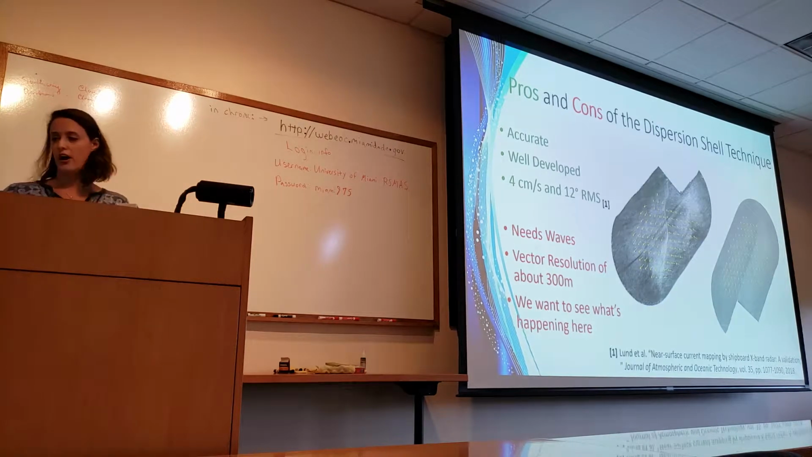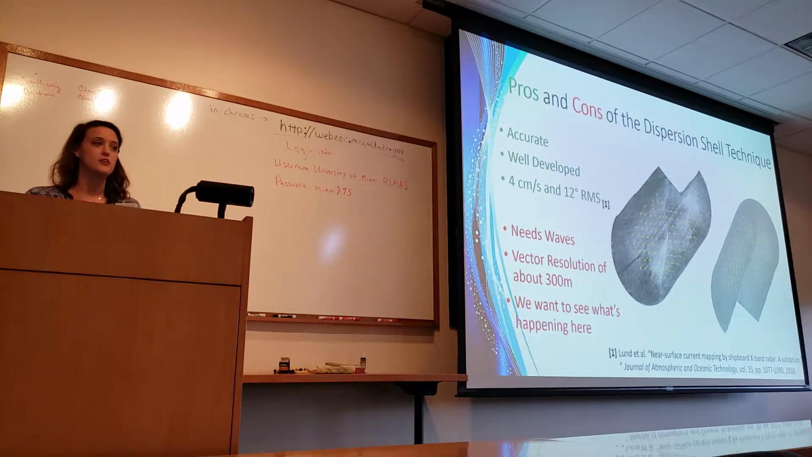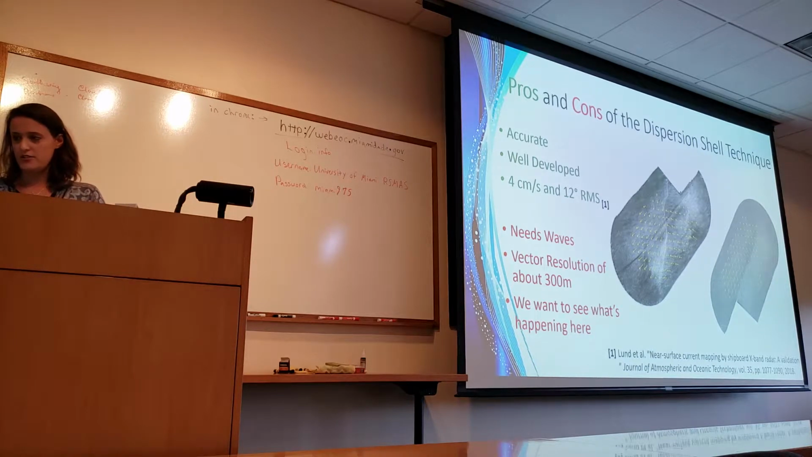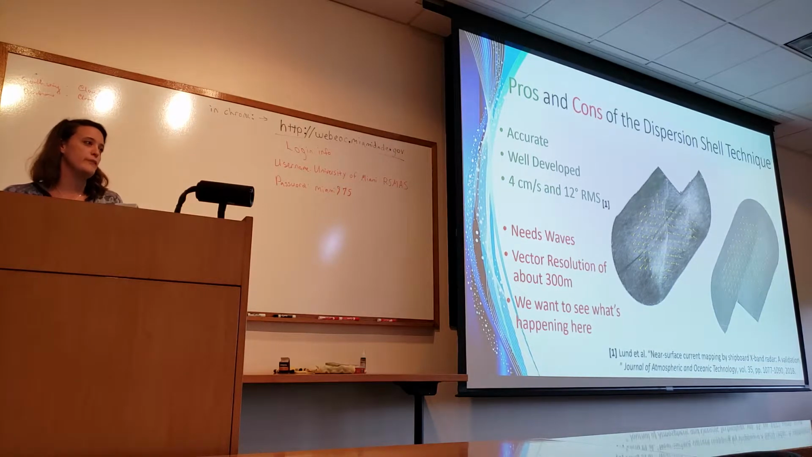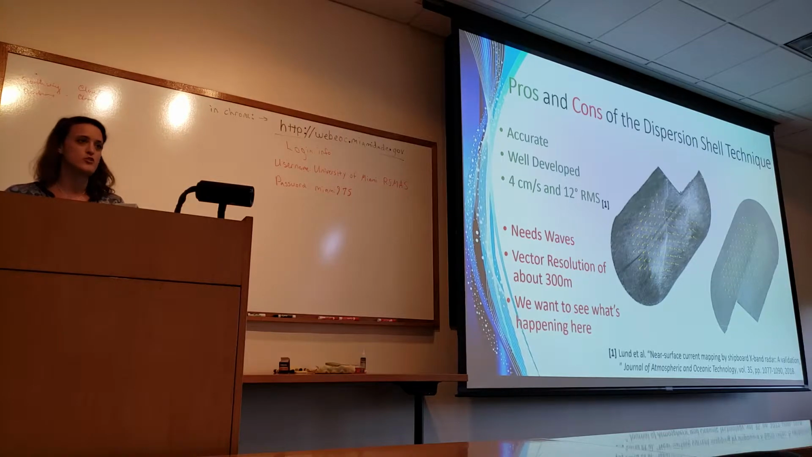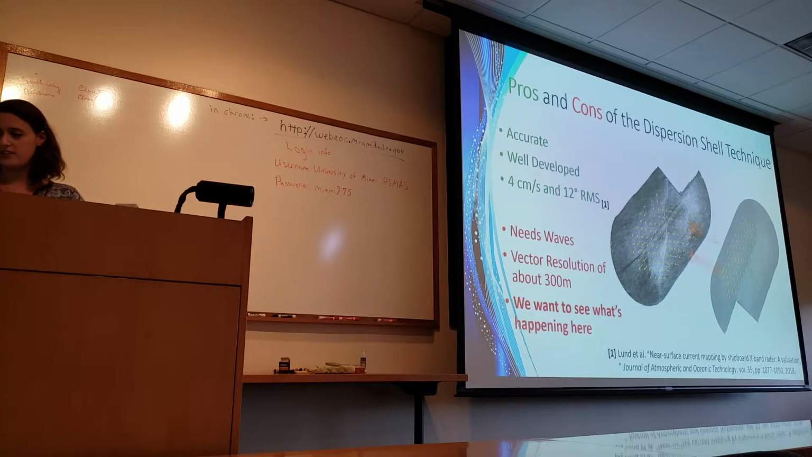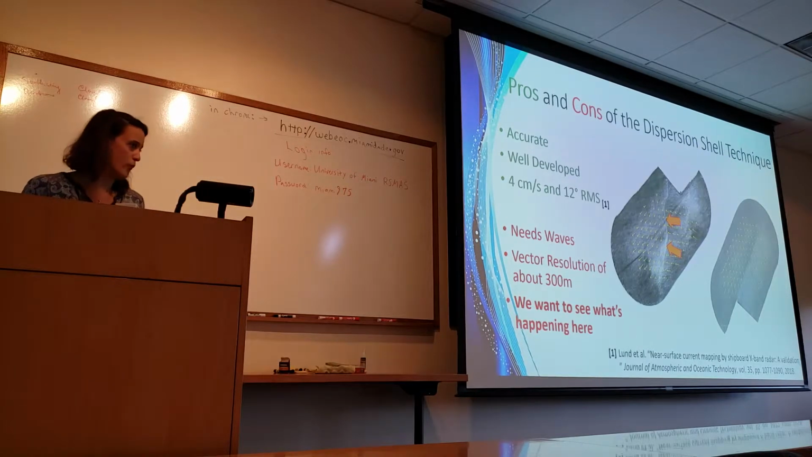This has been around for a long time. It's accurate, it's well developed. In a recent study in 2018, the RMS error was found to be only 4 centimeters per second in magnitude and 12 degrees in direction. The downsides to the dispersion shell technique are that it needs waves, so we need wind speeds of about 3 meters per second or more in order to have waves that we can resolve. And it has a vector resolution of about 300 meters, which under normal circumstances would be under the pros column, but in certain situations we want to see what's happening in small scale areas, such as the interface of a current front or an internal wave.